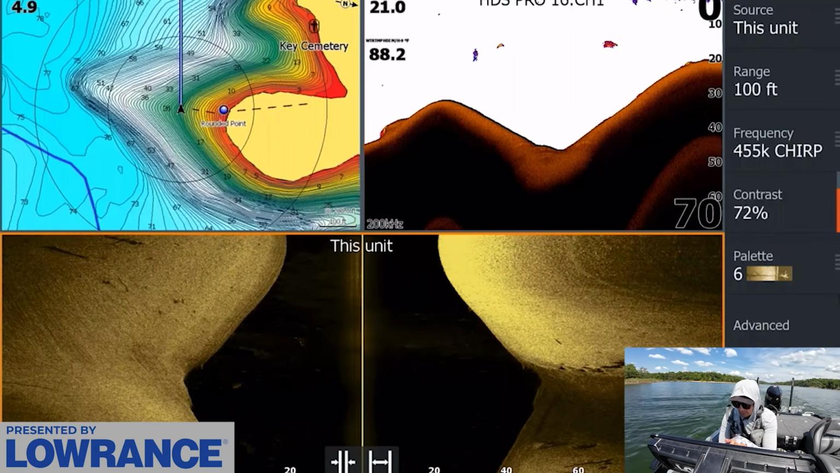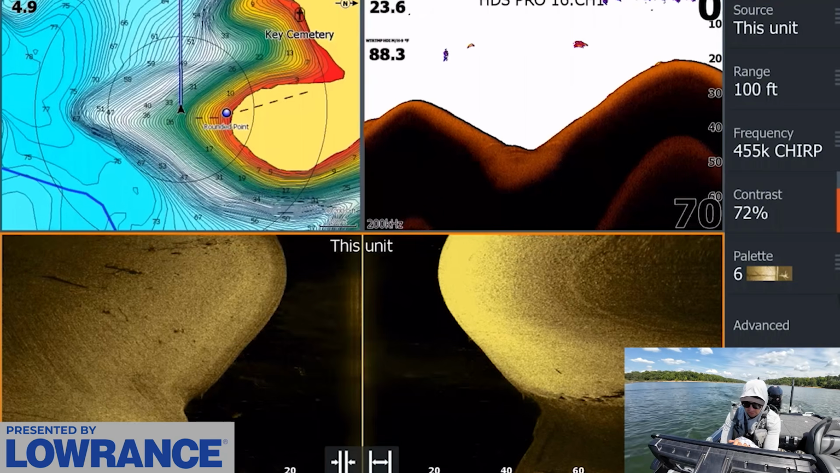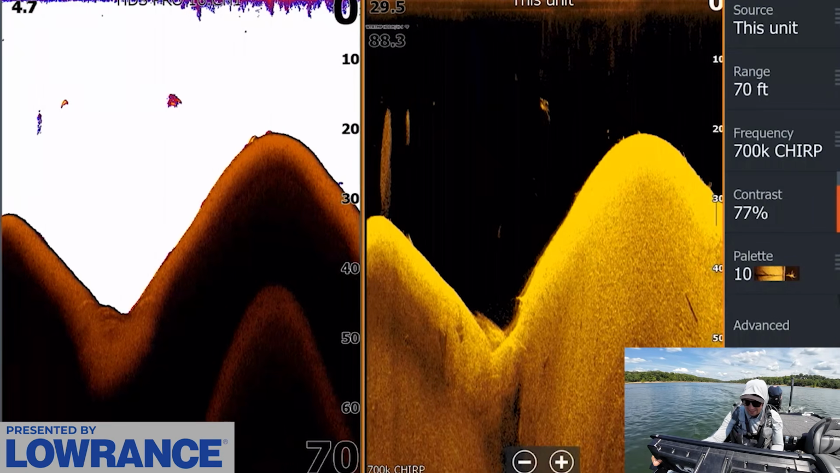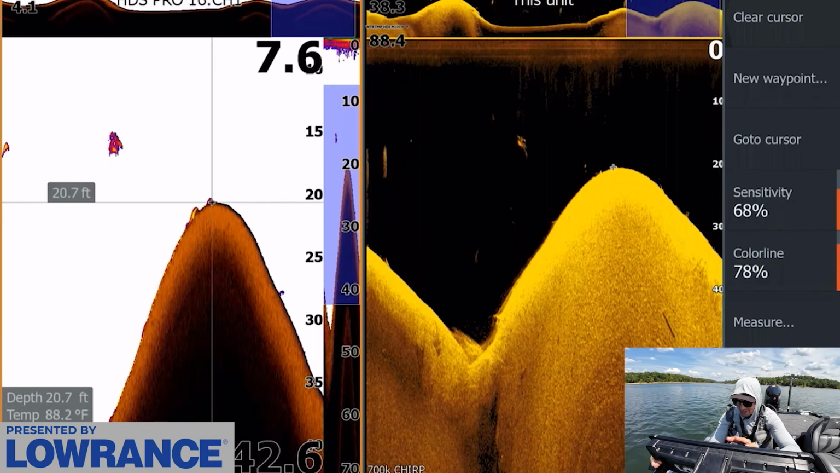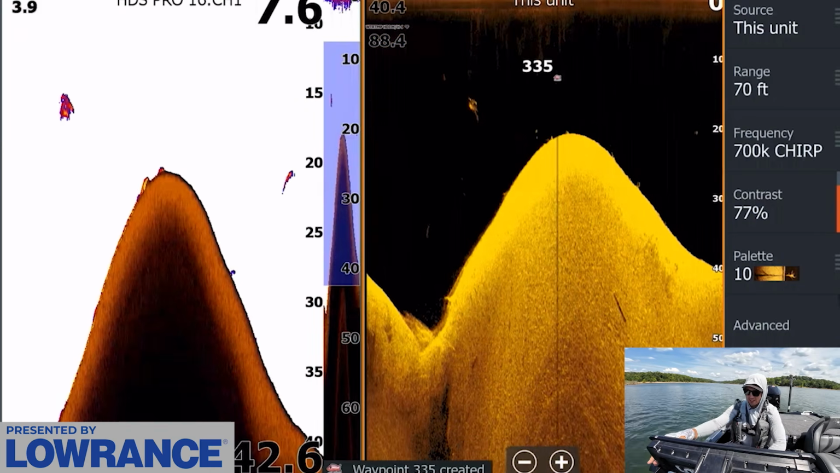Ooh, are those some fish right there? There may be some fish setting up on the 2D. They're really tight to the bottom. It's hard to tell. Let me check this out. It looks like there's some fish right here. These are really hard to see. If we zoom in here, right there and there, you can see a couple of dots. Those could be rocks, but I think those are fish.